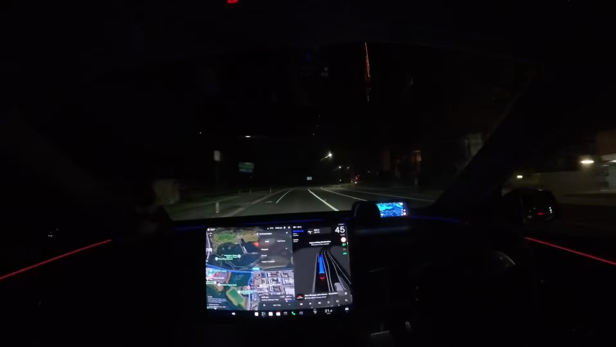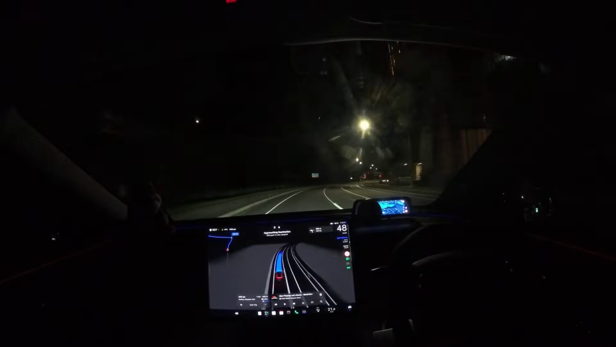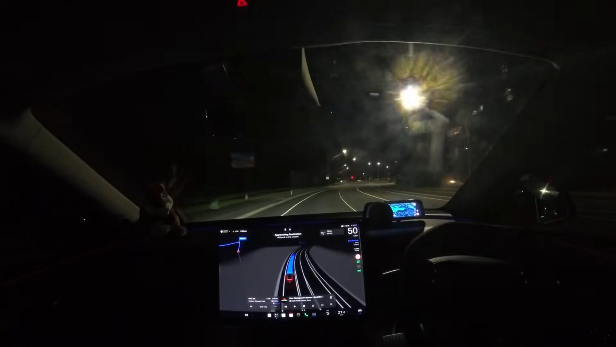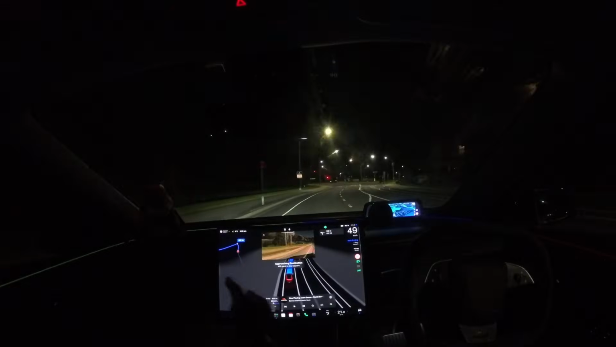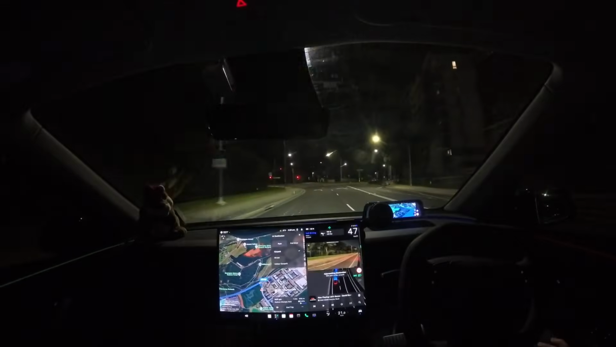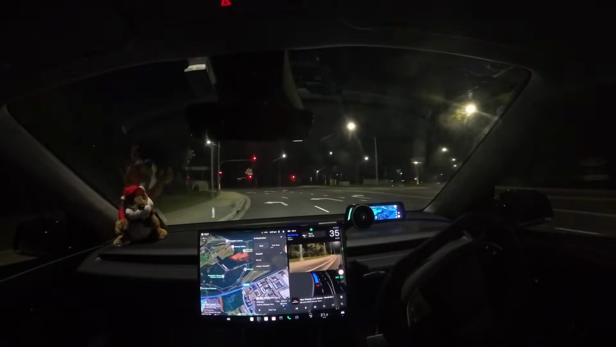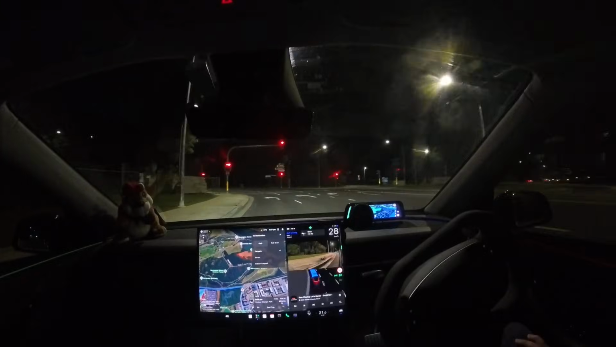Oh, okay. That's the other thing I noticed, was roundabouts. Normally, it was doing the Queenslander style roundabouts.